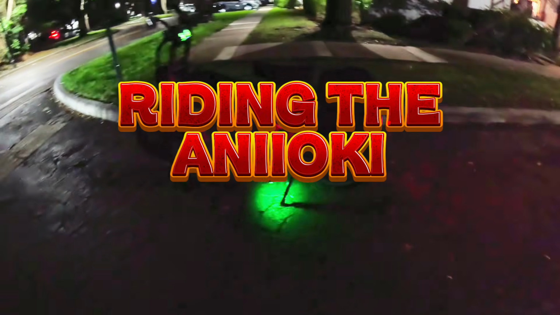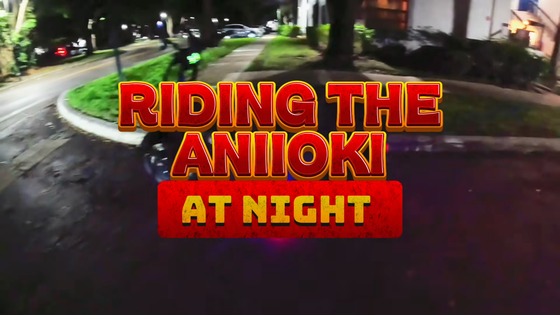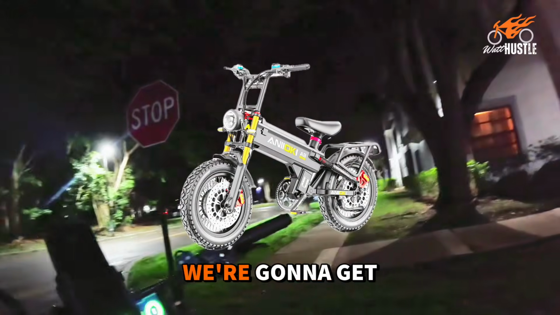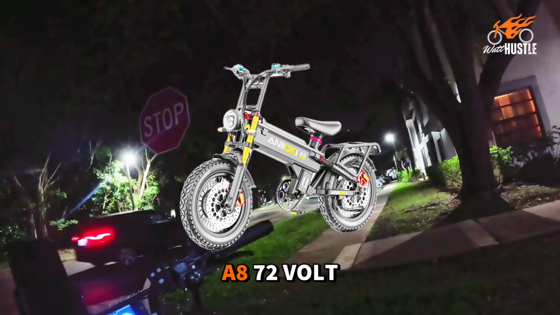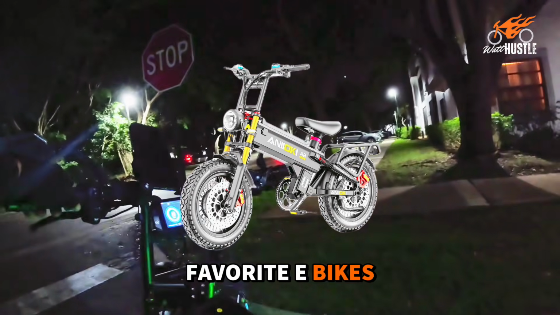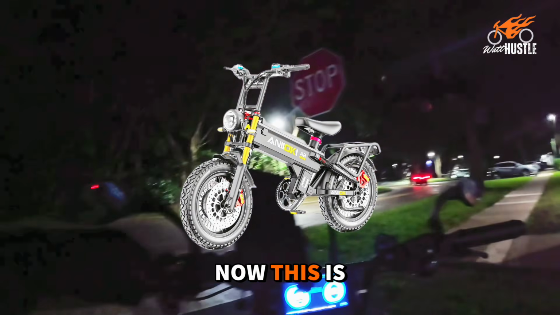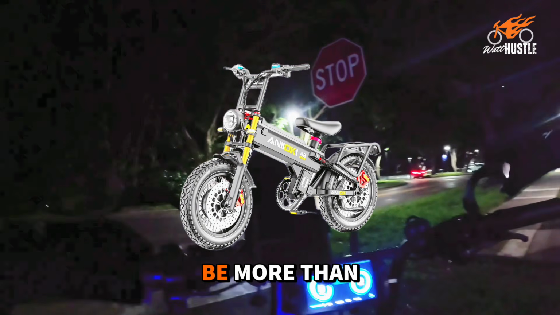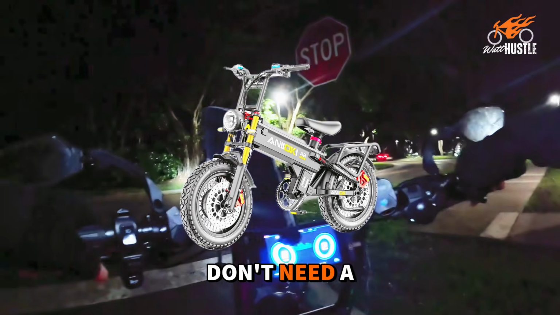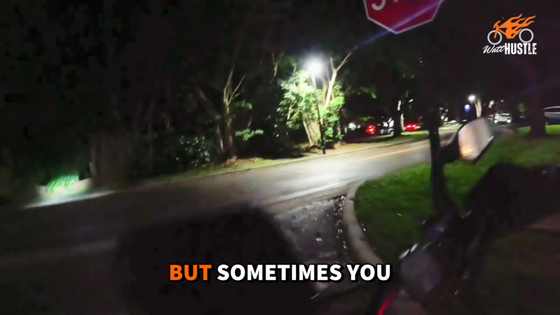Going on, what family? Tonight, I'm going to take you on a short ride. I'm leaving a friend's house. We're going to get on the Aniioki A8 72 volt, one of my favorite e-bikes. Now, this is going to be a short ride. Again, it's not going to be more than probably 20 minutes. But sometimes you don't need a long ride, right?